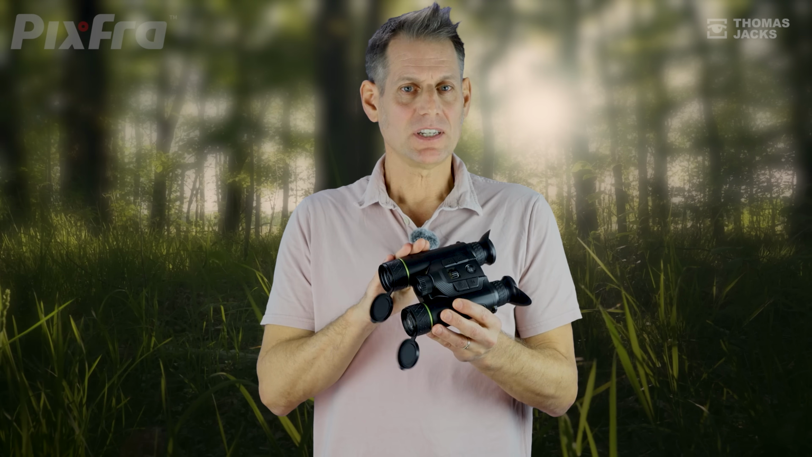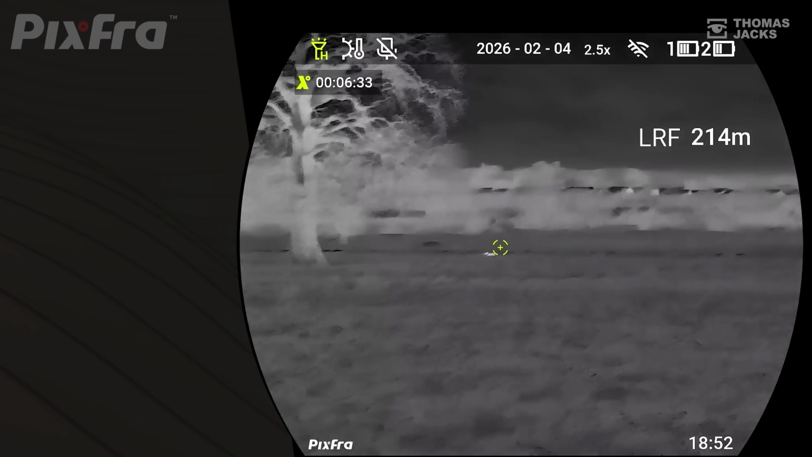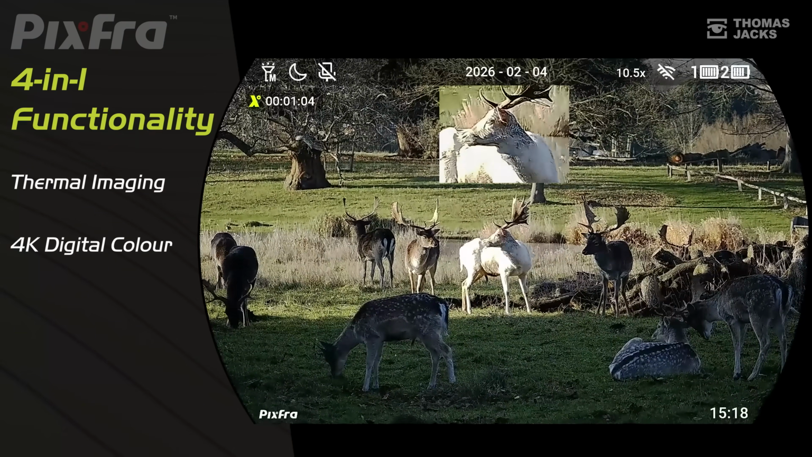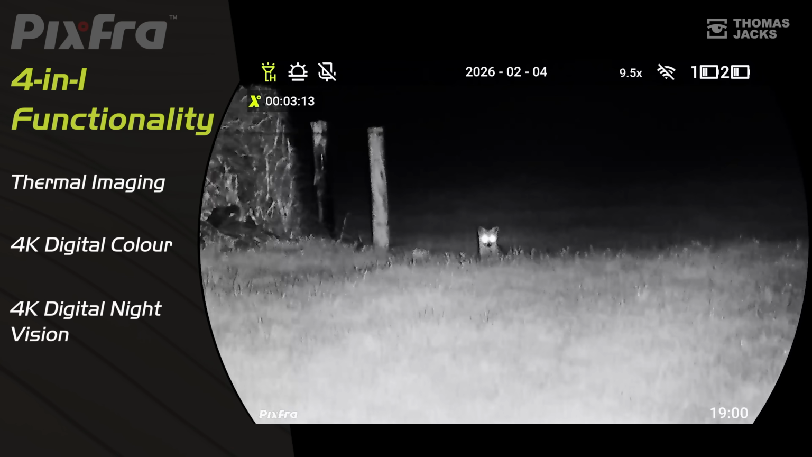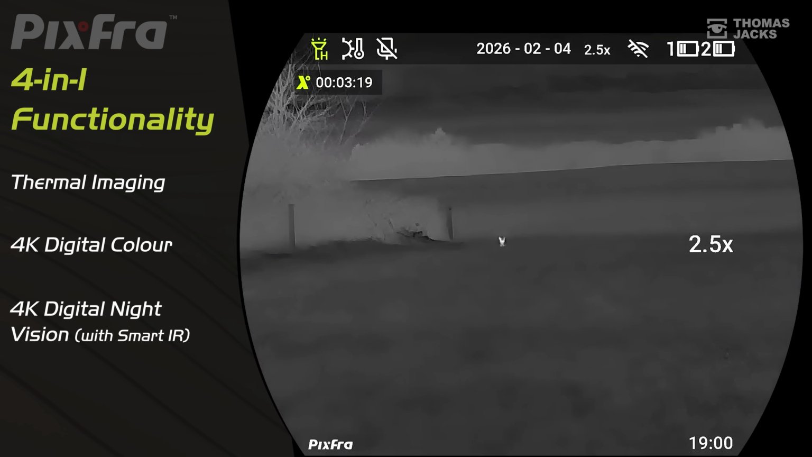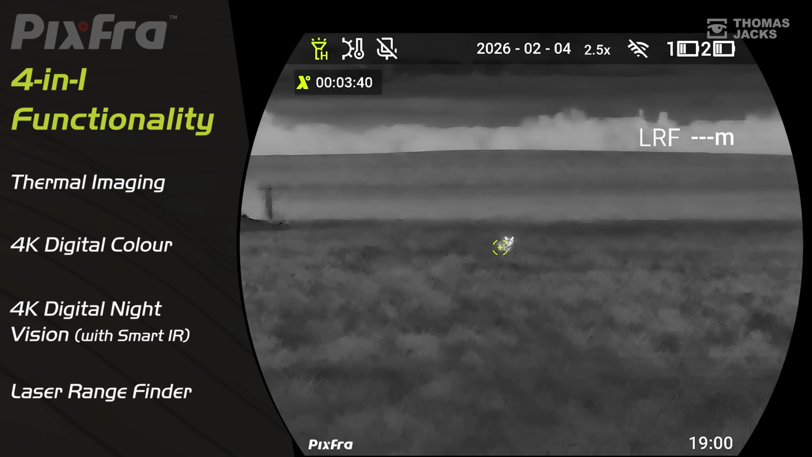But these aren't just thermal binoculars. Whichever Draco you choose, you've got 4-in-1 functionality. Thermal imaging, 4K digital colour for daytime, 4K digital night vision with smart infrared illumination that will just add light to that image and extend your range. And you've got the laser rangefinder, so you're equipped for any scenario.